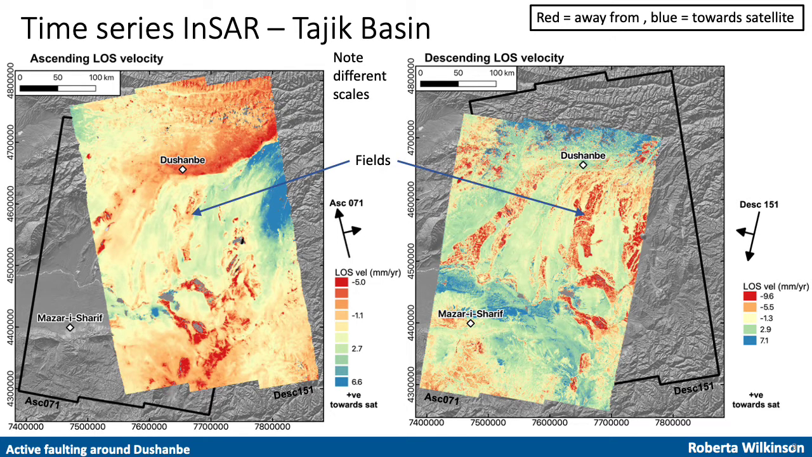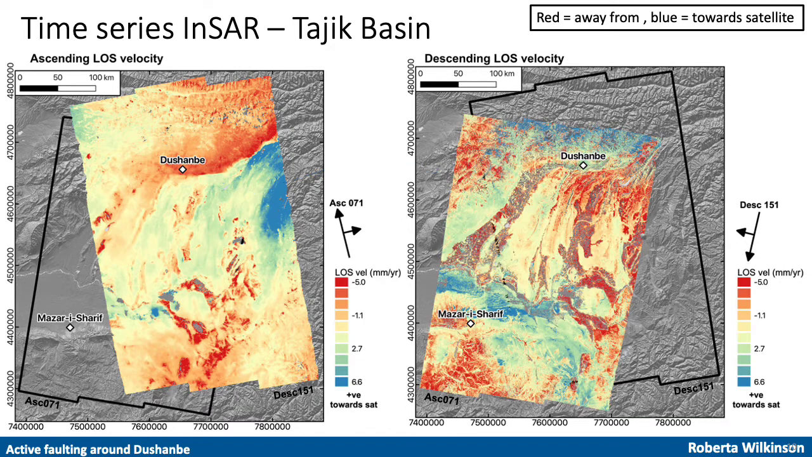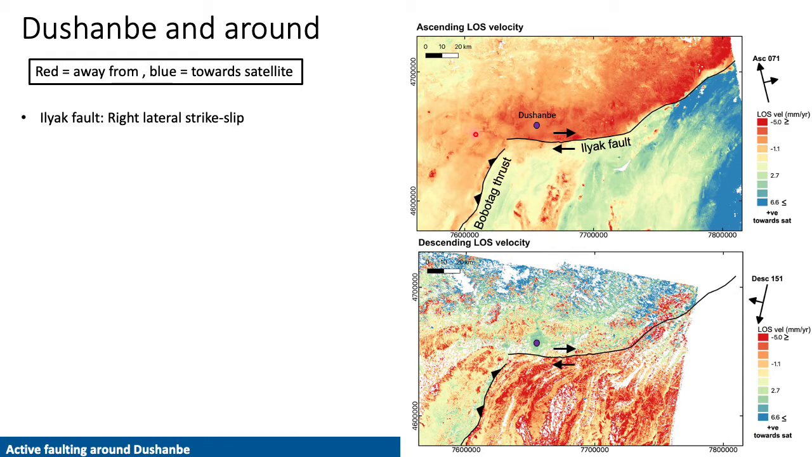These bright red patches are agricultural areas which appear to be moving away from the satellite and are particularly prominent in the descending track. We interpret this apparent subsidence as a combination of groundwater extraction and phase bias issues. We try to mask out the subsiding fields using the RMS of the time series without losing too much of the descending data. There is a lot to talk about here, but for this presentation I'm going to focus on Dushanbe.